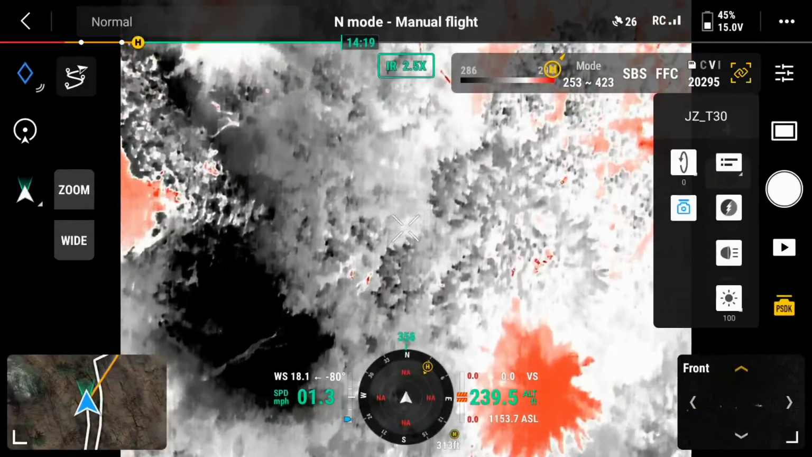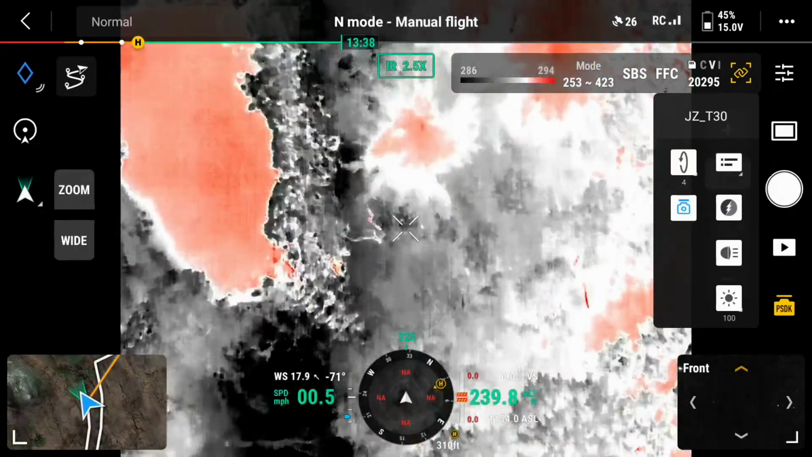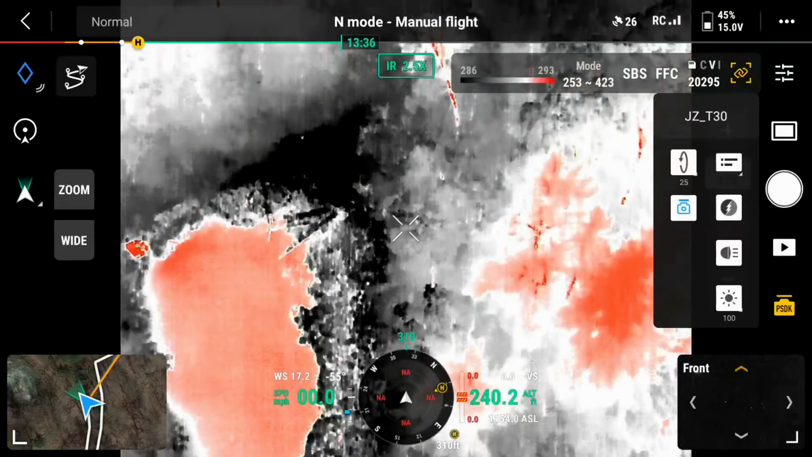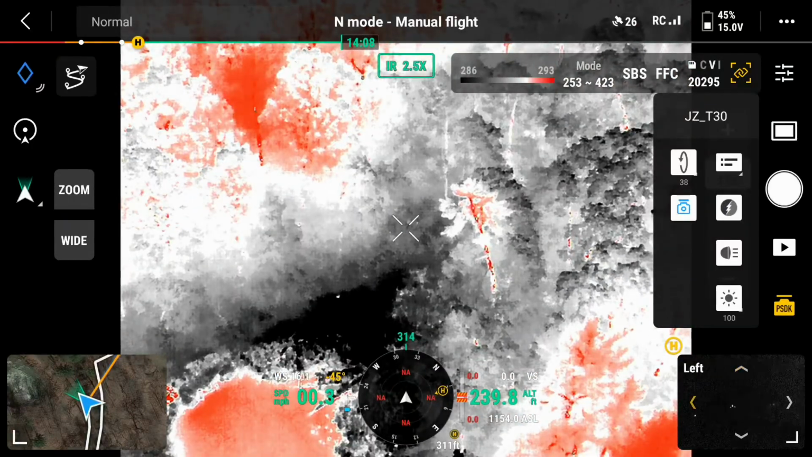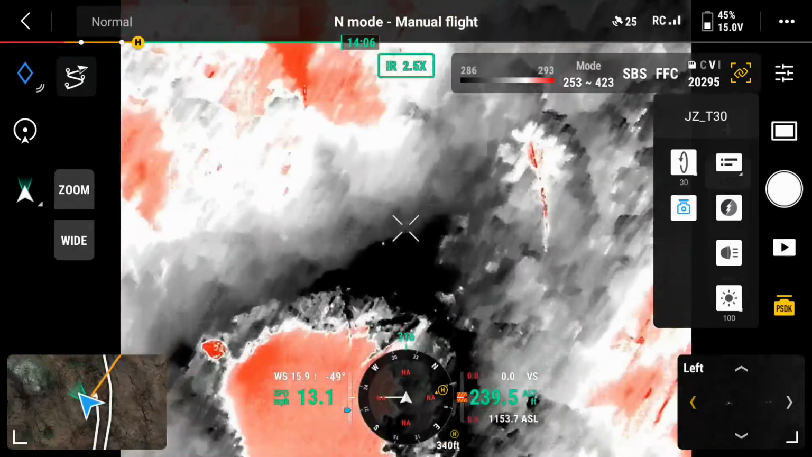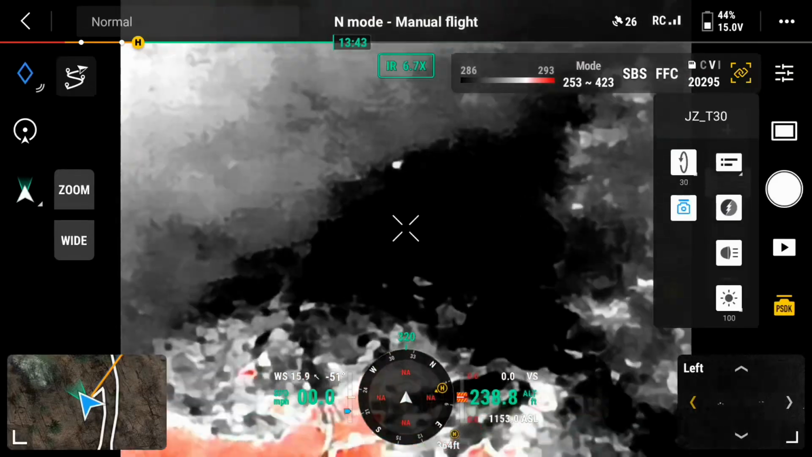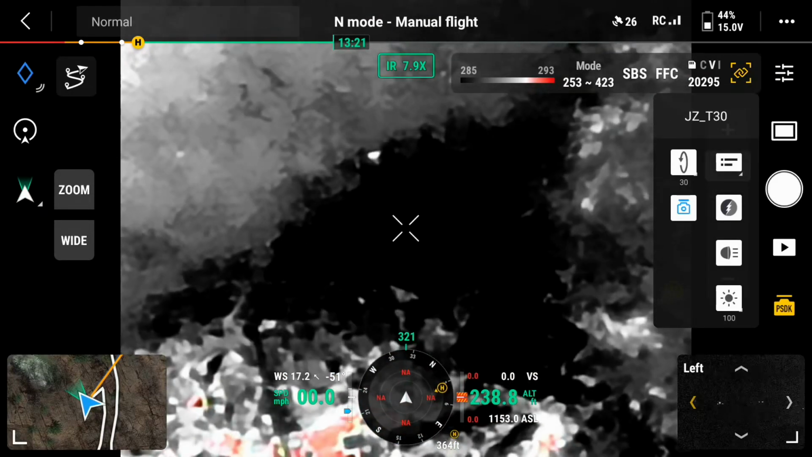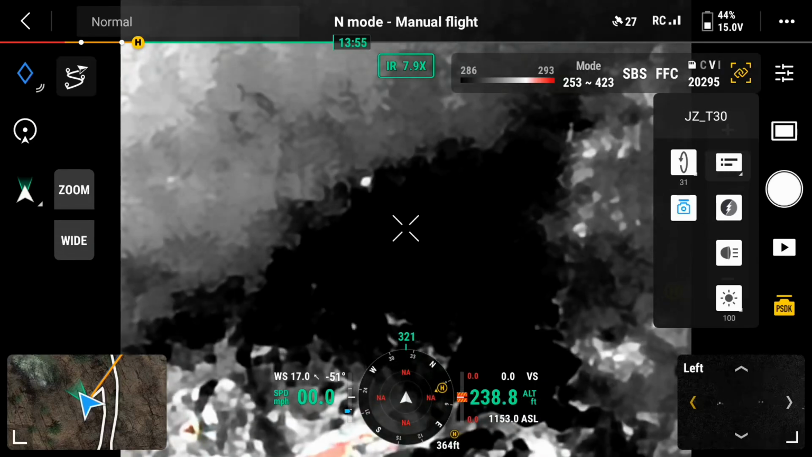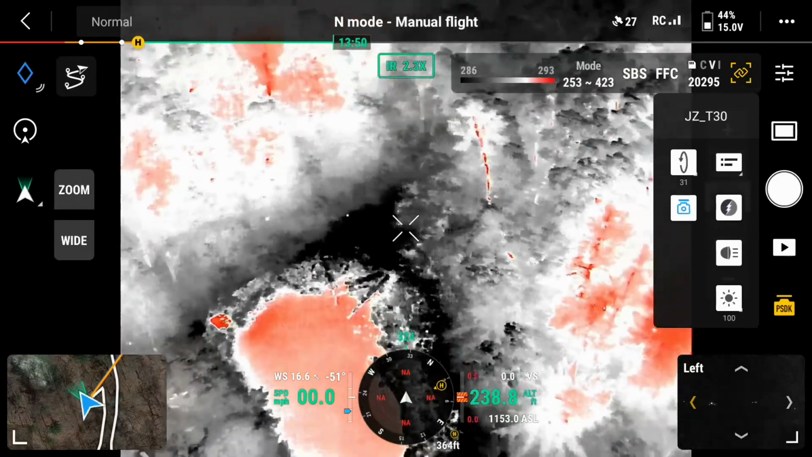I understand that this technology will help people with scouting, which you're not supposed to do. It'll help you locate a big buck in an area, but to actually go out and successfully harvest that deer is still going to come down to your skills as a hunter.